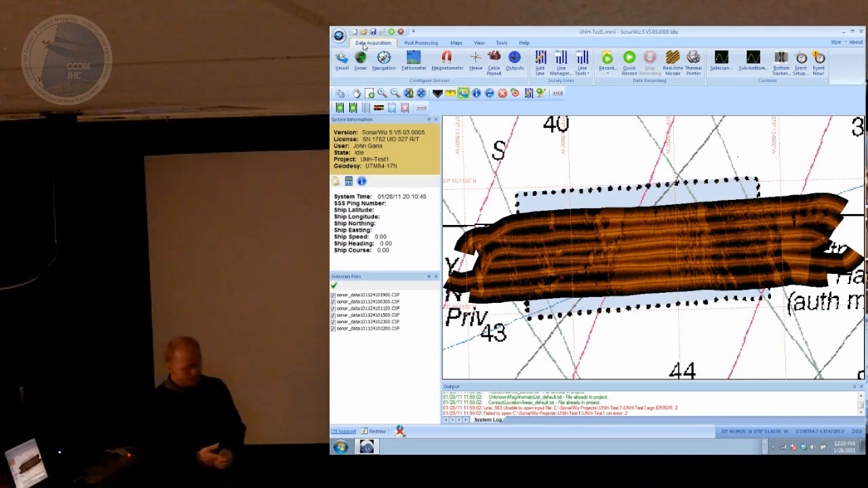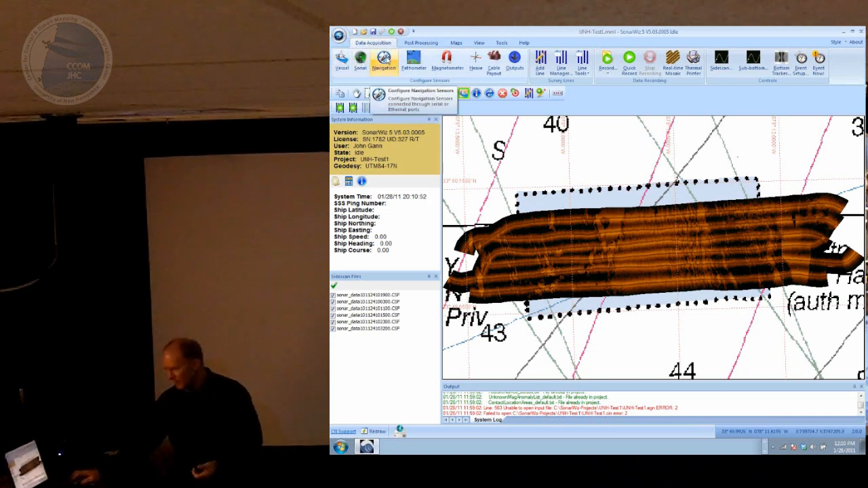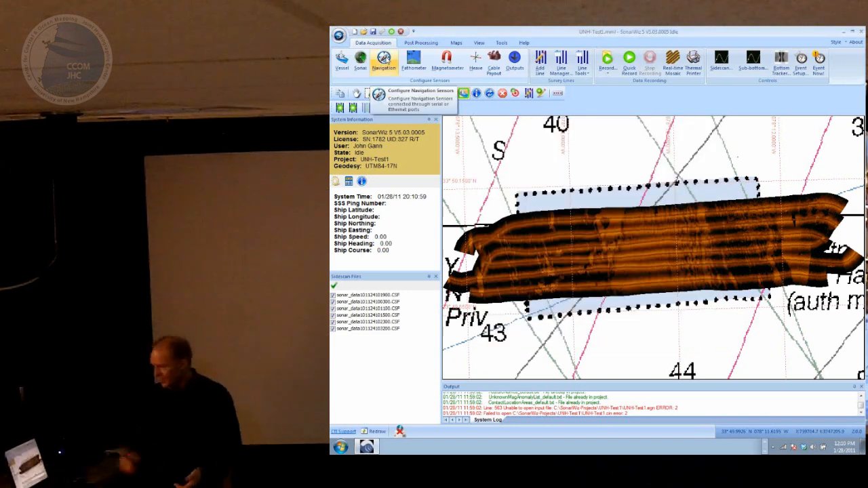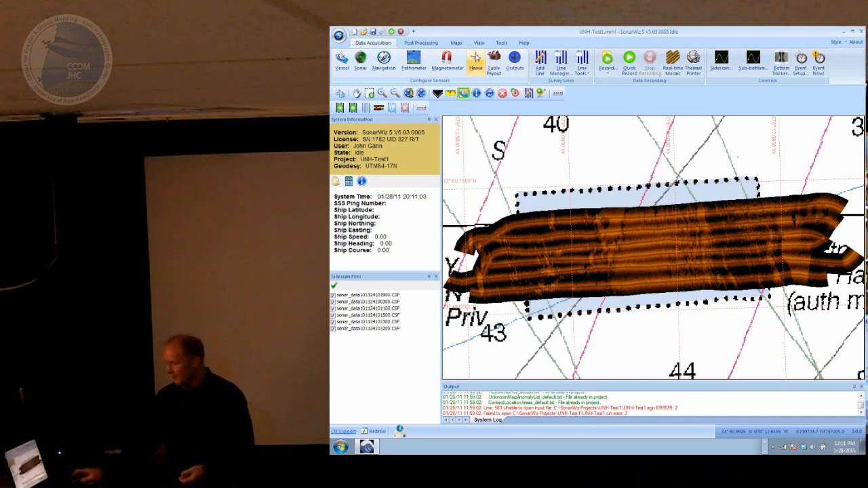So on the data acquisition part, you'll find buttons for setting up your vessel, your sonar, and your navigation sensors. These just lead to dialogues that help you set up the thing they're configuring, right? There's one for each sensor type: fathometers, magnetometer, heave compensator. You've got a cable payout meter, and then the output devices. So I think that's pretty straightforward.